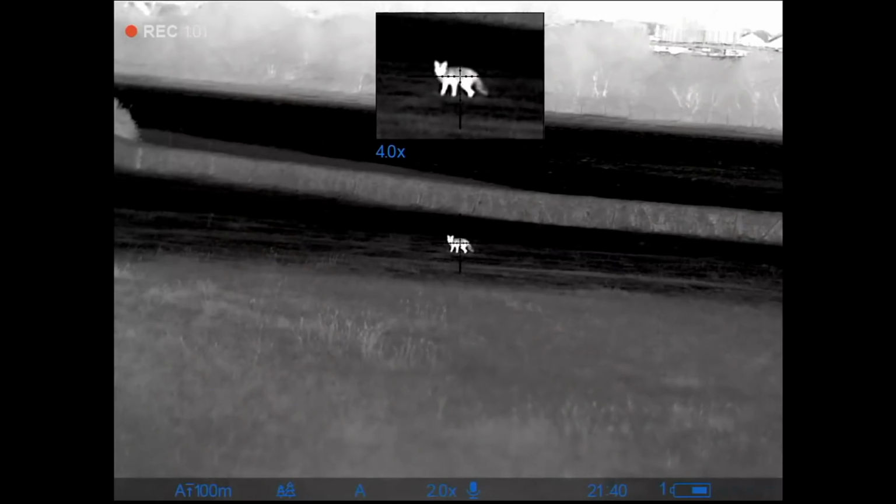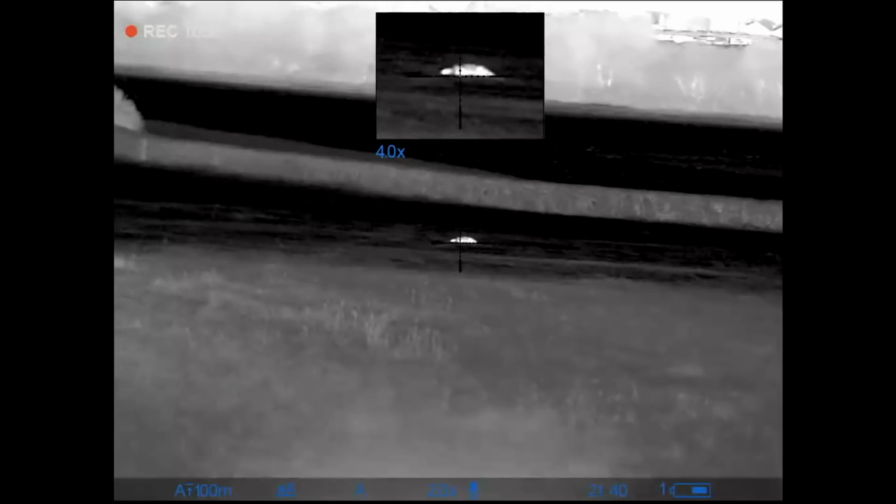Nice to have a go at this though, mate. Thank you very much. What do you reckon to it? Love it, yeah. The clarity of the scope is superb, especially with the picture-in-picture. It's better having that, isn't it? It is, yeah. Because of the reticle being at the red dot, it gives you much better clarity of seeing the target and getting on it properly. You've got the best of both worlds: the field of view, and then that little box to aim a bit more precisely in. Very impressive. Not a bad little unit.